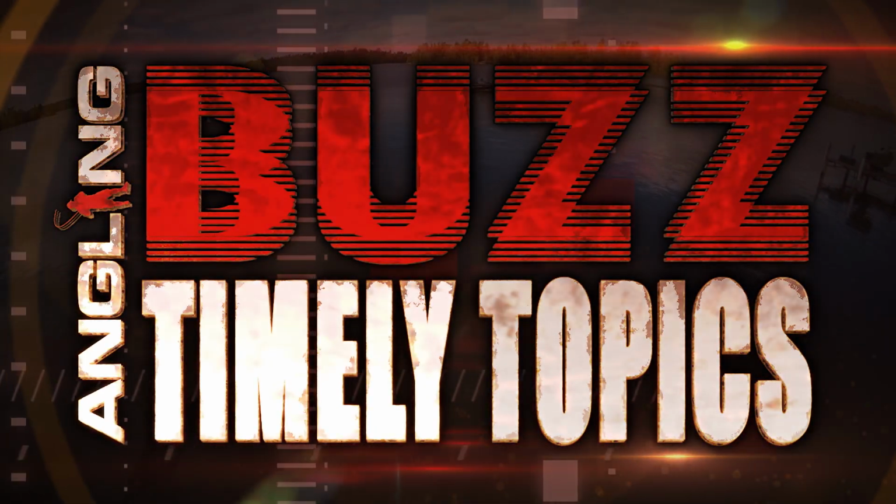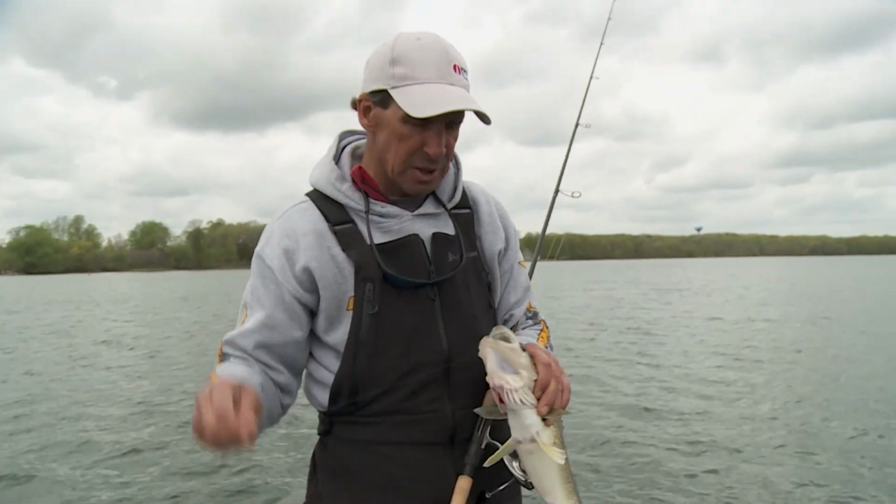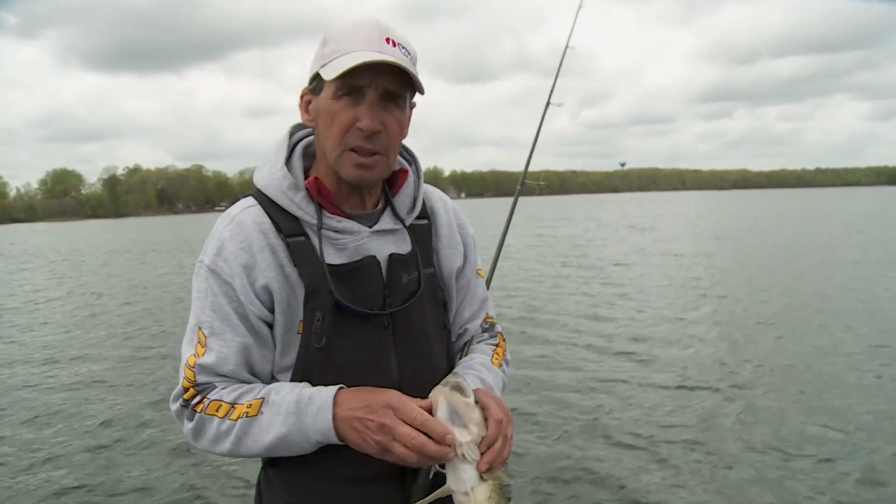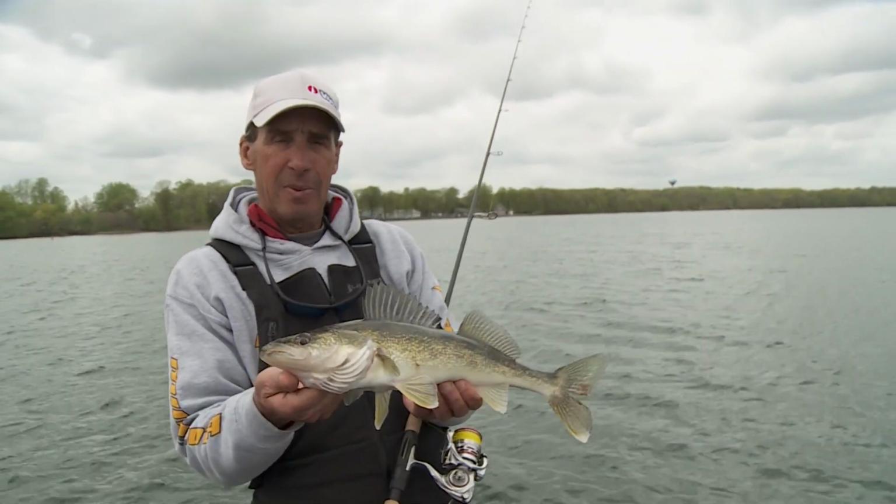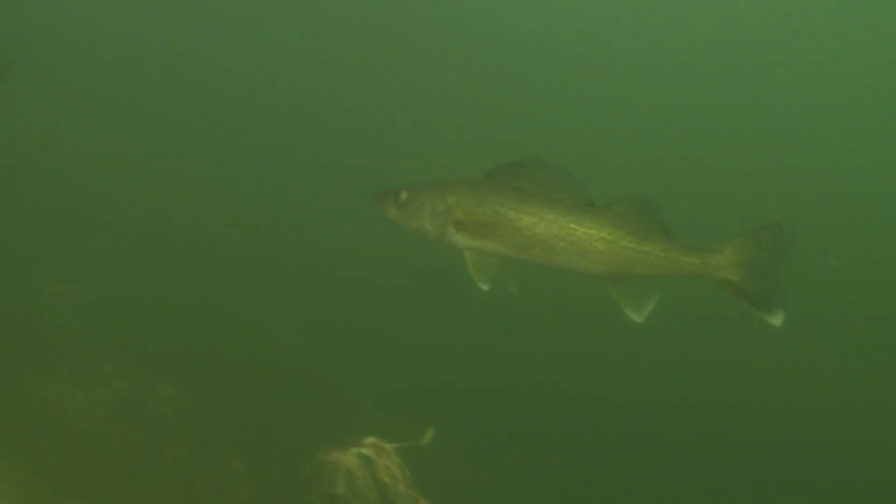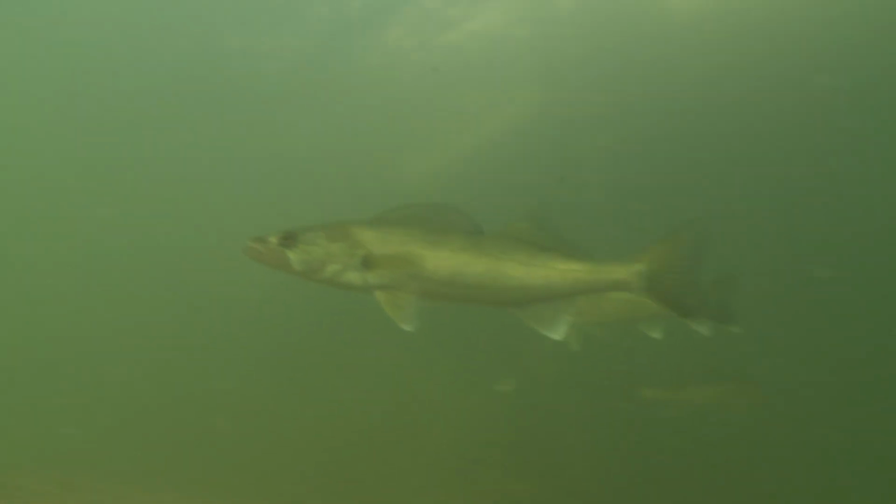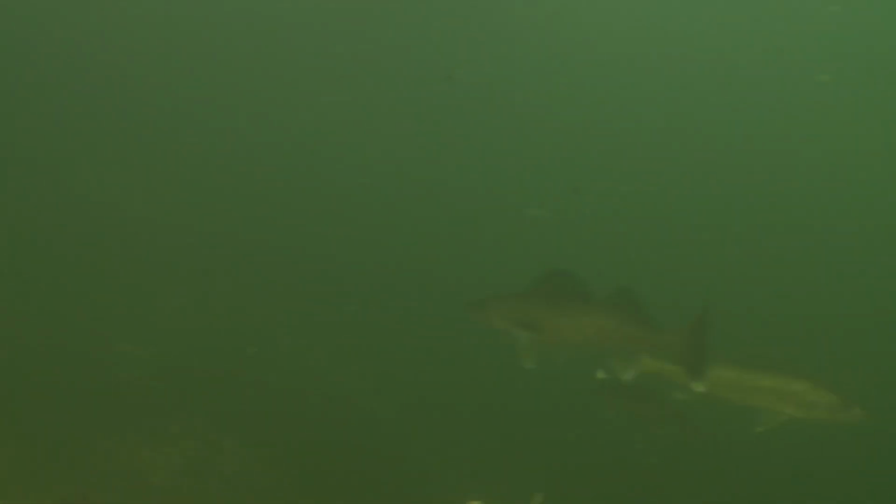I got a question for you. For you walleye fishermen, what would you consider to be shallow water? A lot of people would say maybe 8 or 10 feet is shallow. Some people may say 10 to 12. Well, realistically, for a good portion of the year, especially in early spring like we're out right now, walleyes can be in super, super skinny water.